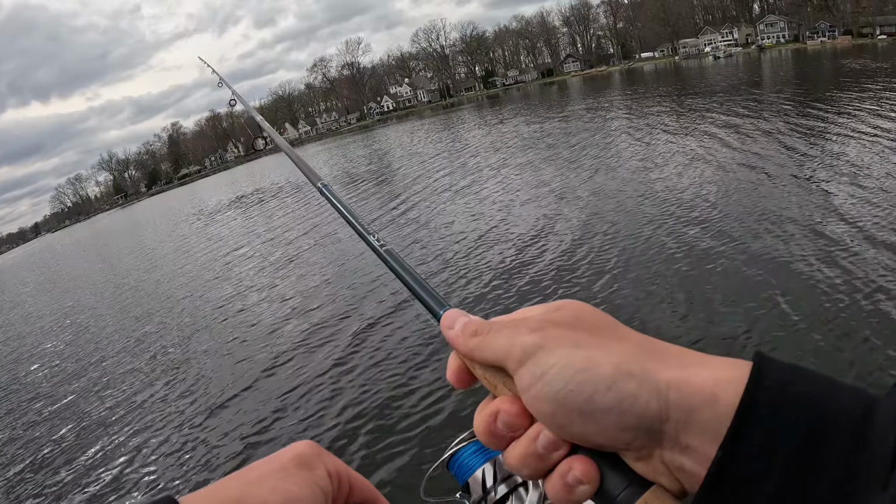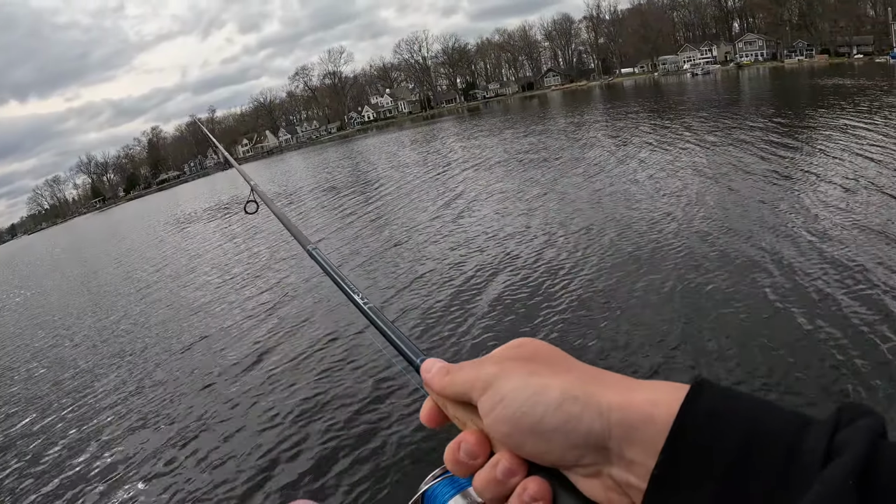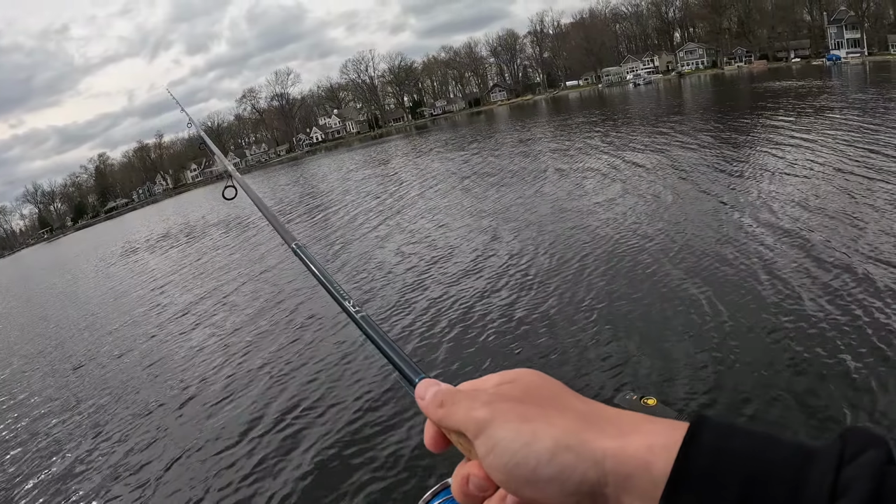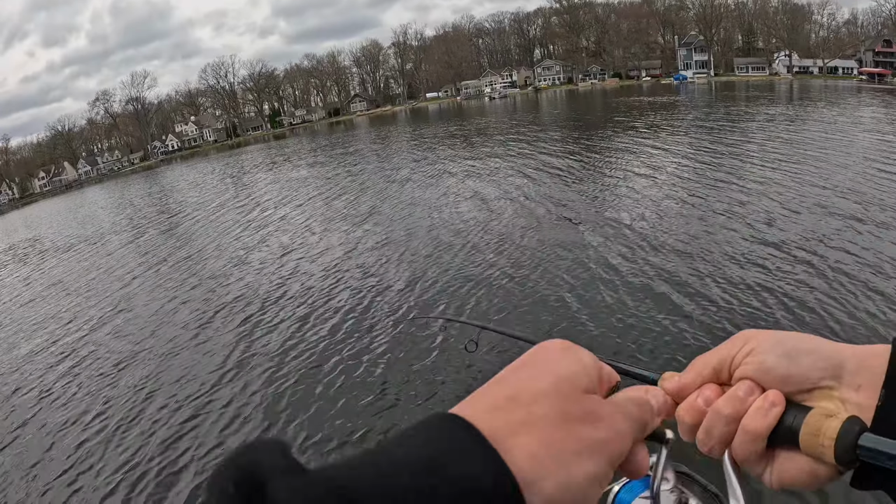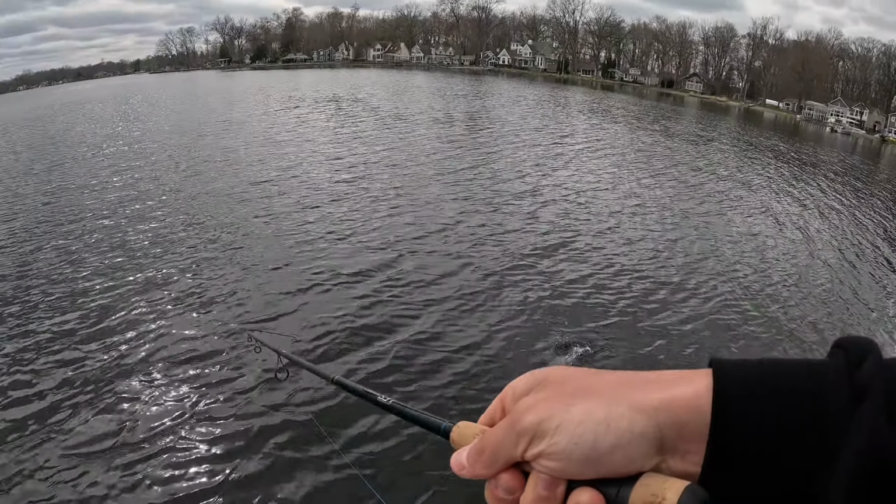Right for it again. He's on it. He was on it. Dang it. Now I'm sucking. It's falling back down. There's a big one. Got him. And it's that easy, guys.